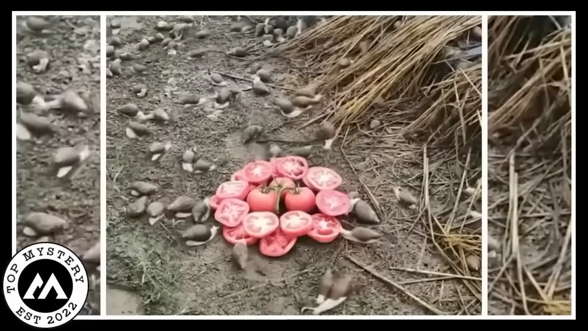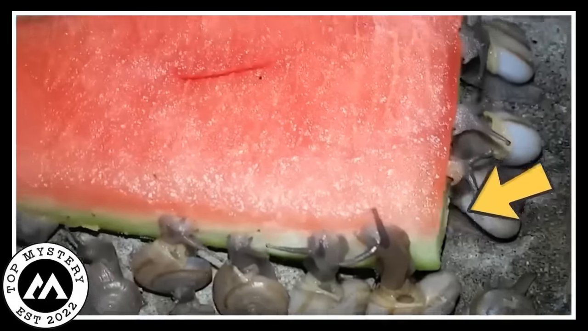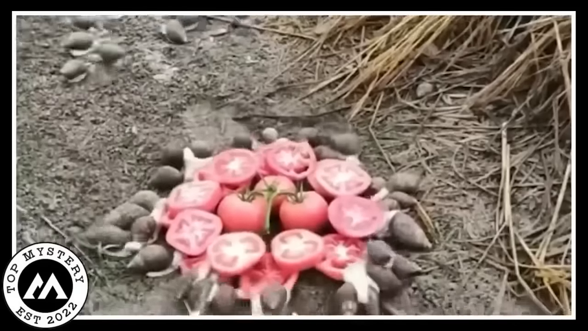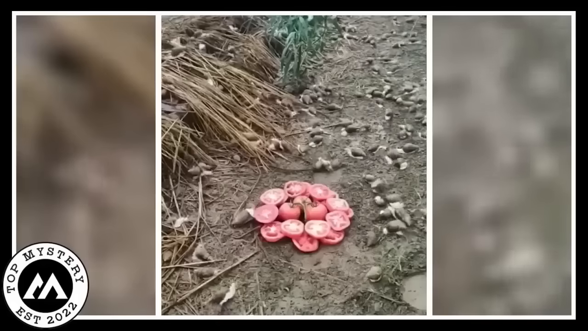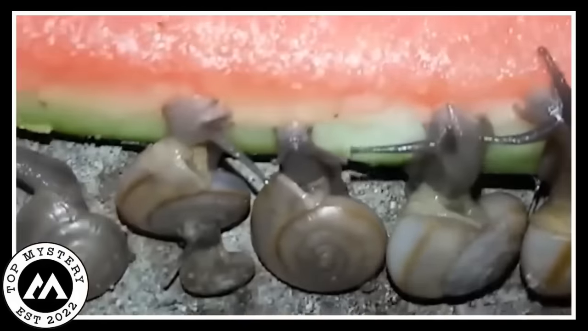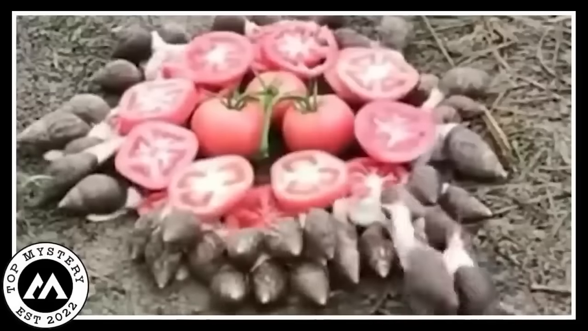But wait, the snail party doesn't stop there. In the next video clip, these slimy dudes are going all in on a melon party. I mean, who knew snails could throw down like this? They're munching on melons like they've been practicing their whole lives for this moment. What's cute is they're doing it in such a proper snail way, you know? Slow and steady, savoring every bite. It's like a gourmet meal for snails, and they're the VIP guests.